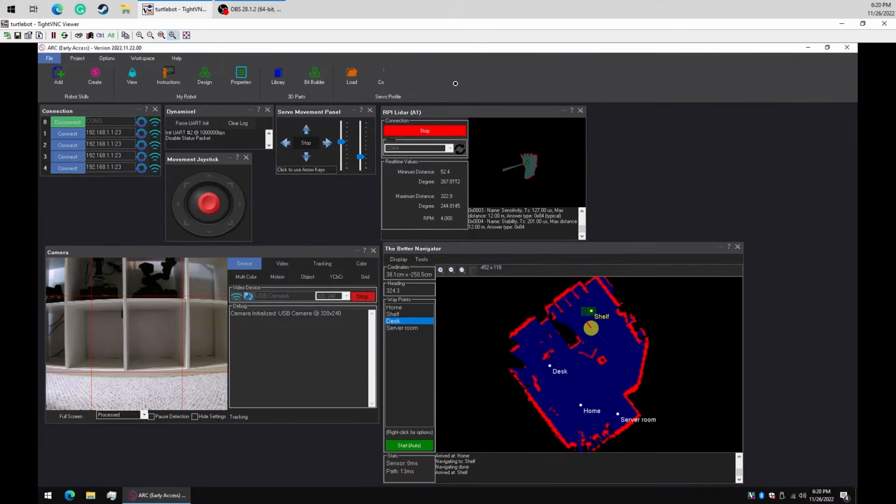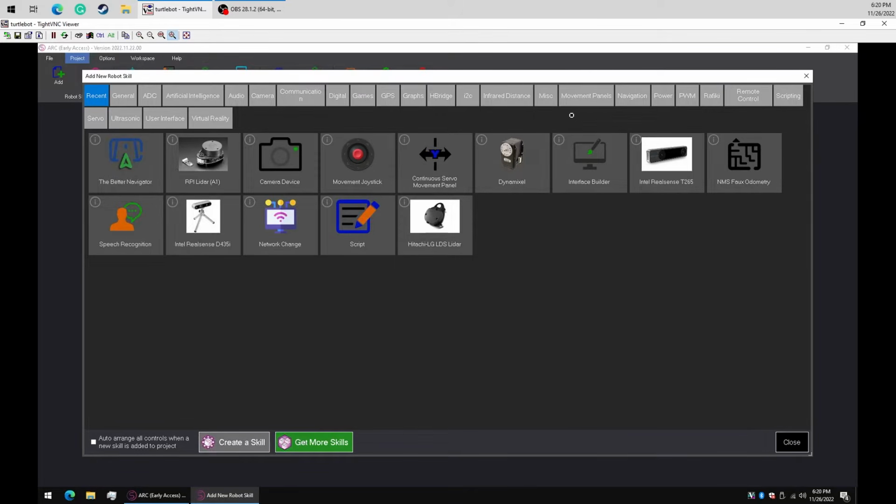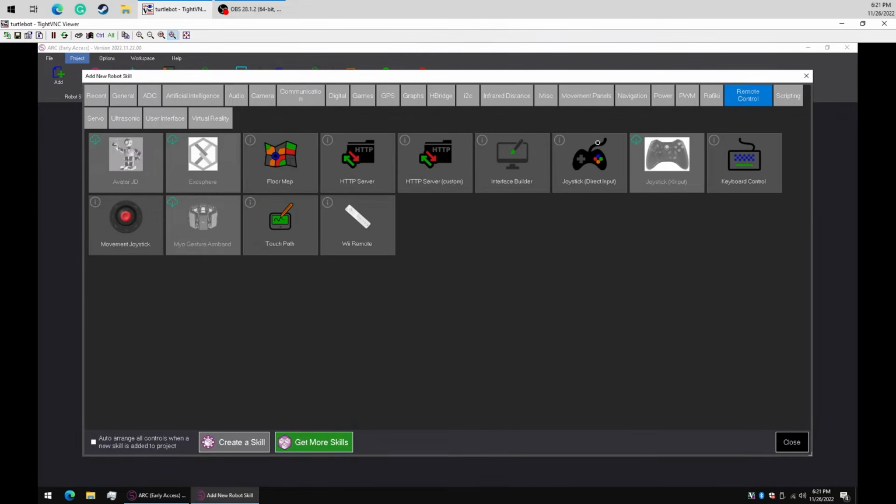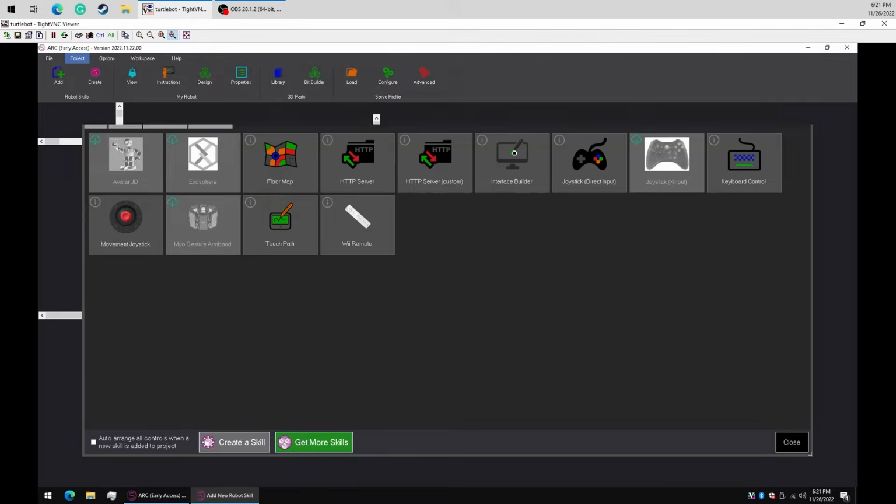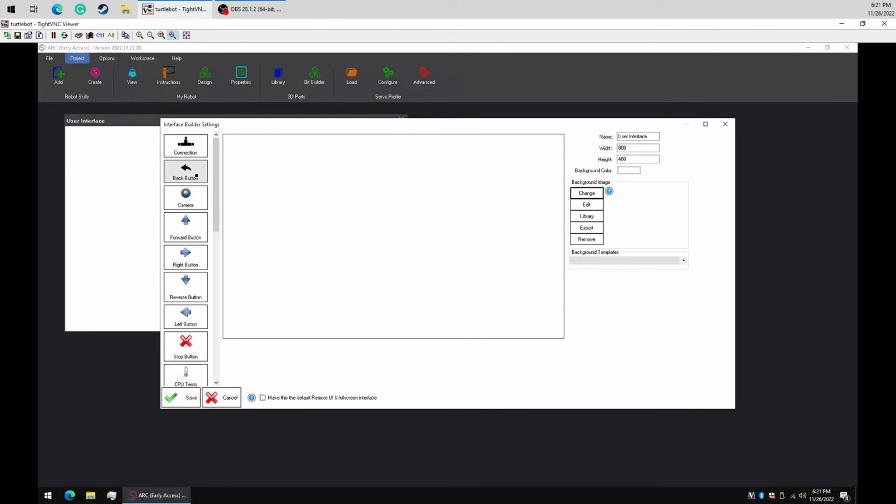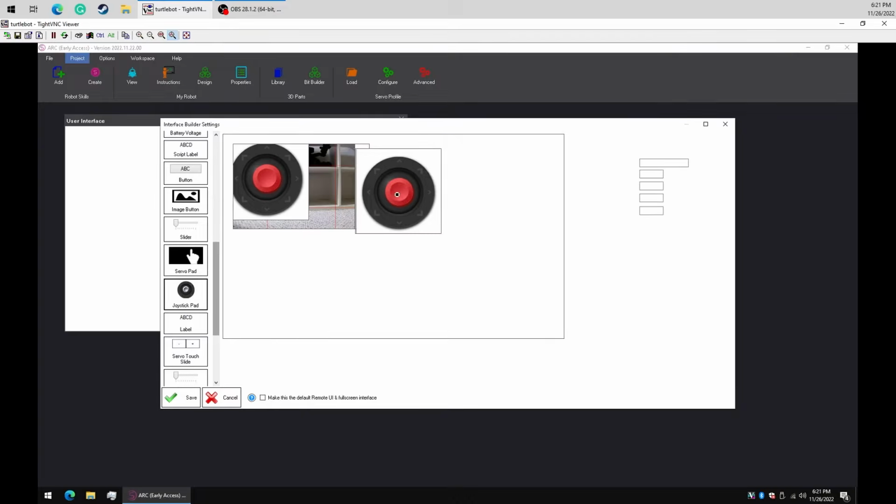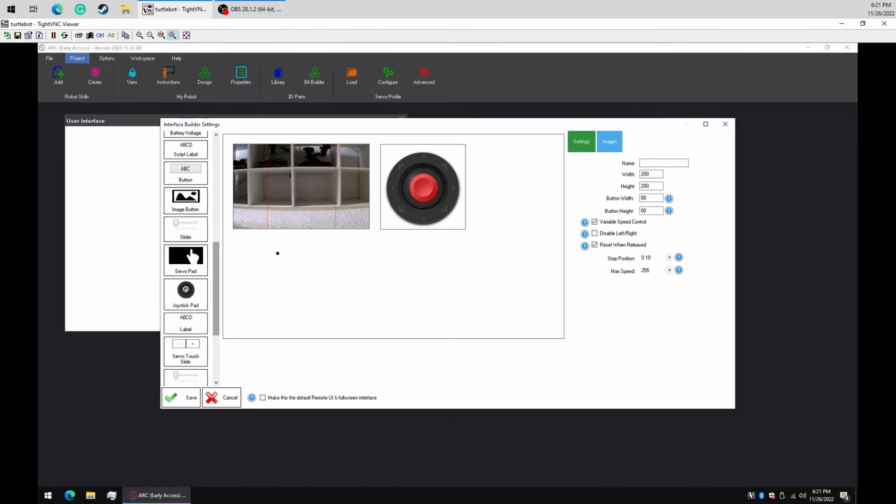And what we'll do for fun is let's go to our second workspace here, and we're going to add an interface. Under Remote Control, Interface Builder, and now under this interface, we're going to add the camera. We're going to add a joystick pad so we can have the robot driven around. And then let's add a button.